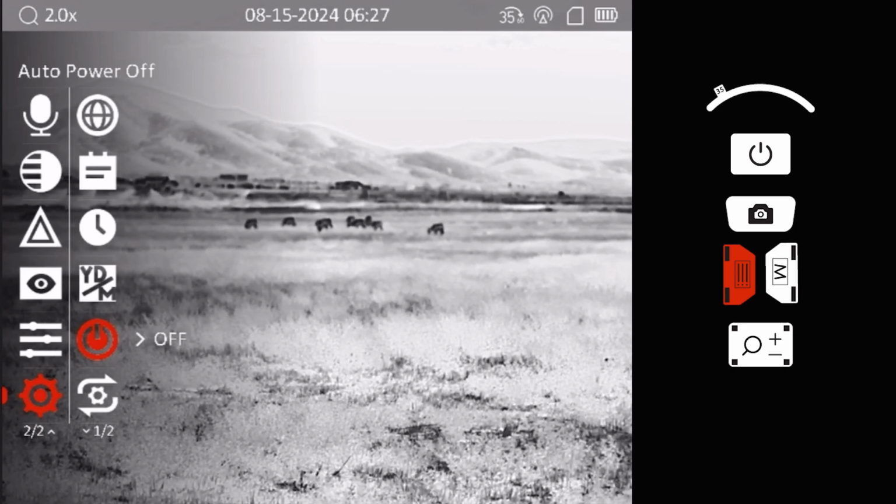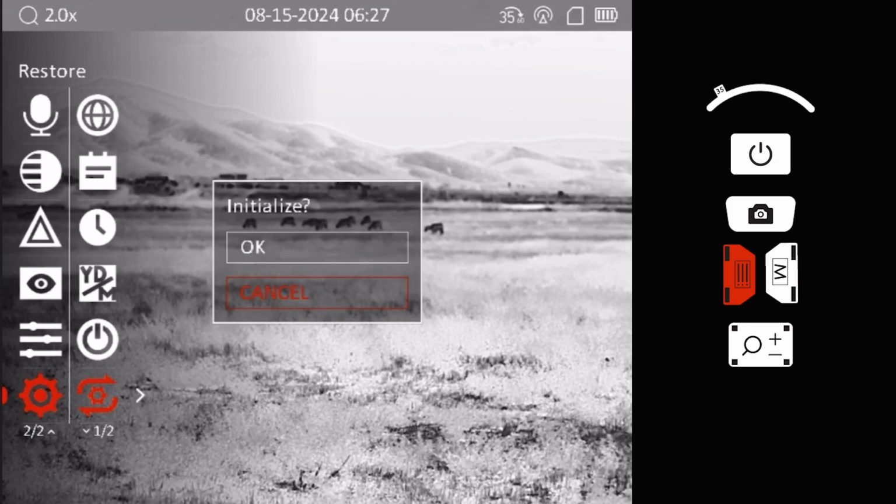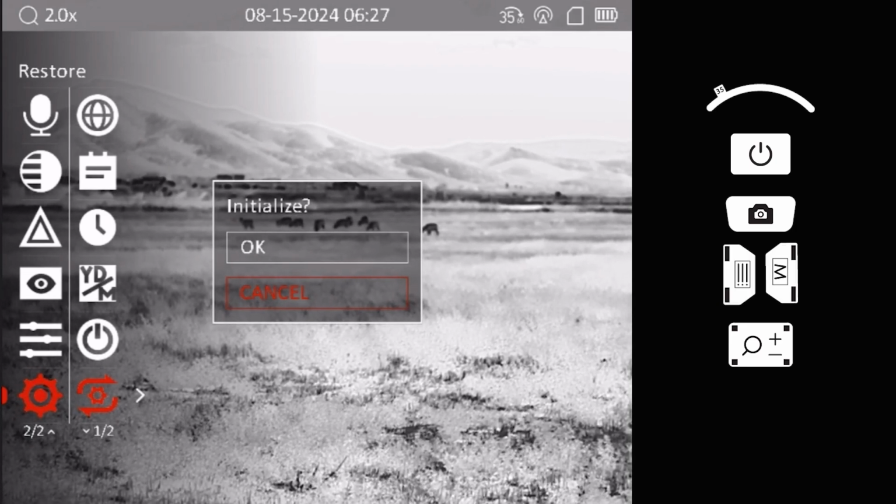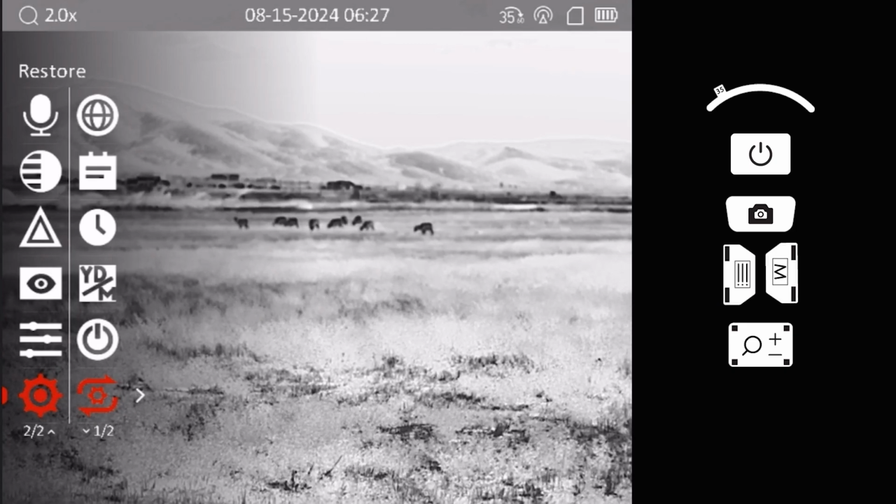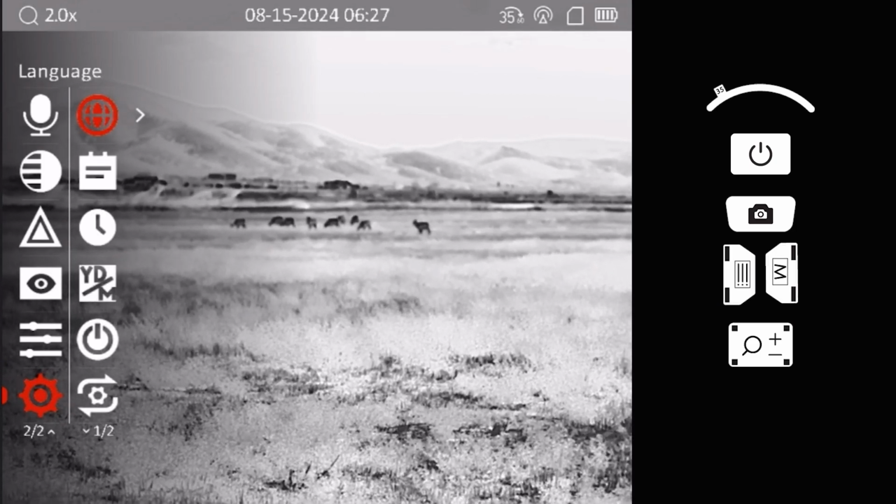Finally, you can perform a full factory reset using the Restore feature. Note that this will erase all saved information, including 0 positions. You can also access your device's serial number and firmware version in the information menu.